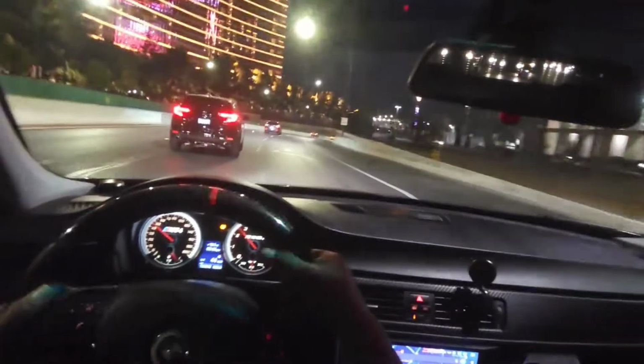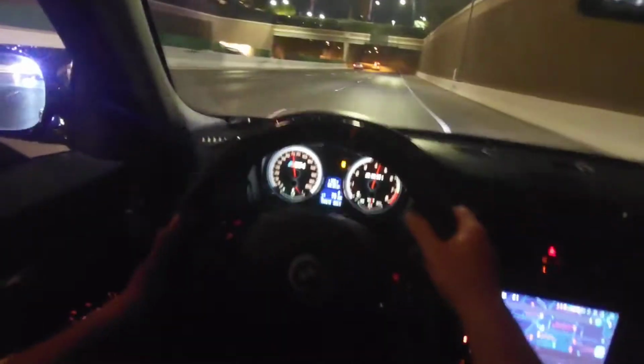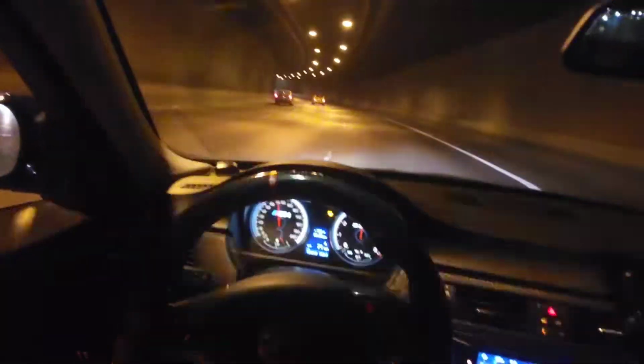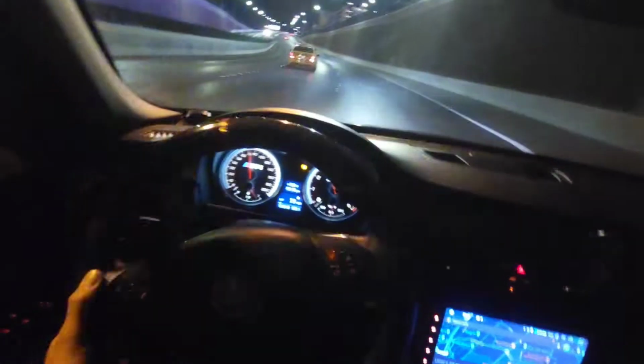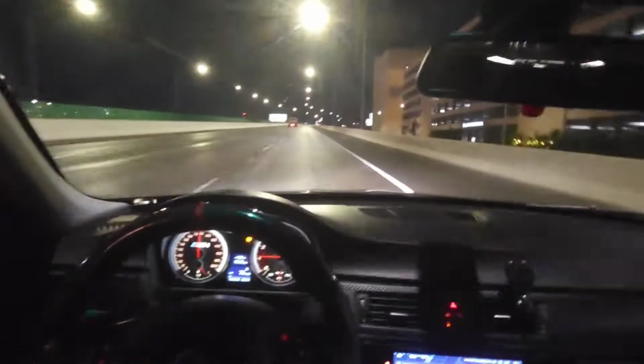Feels nice and smooth like that though. See the tunnel up here. Bump coming up here.